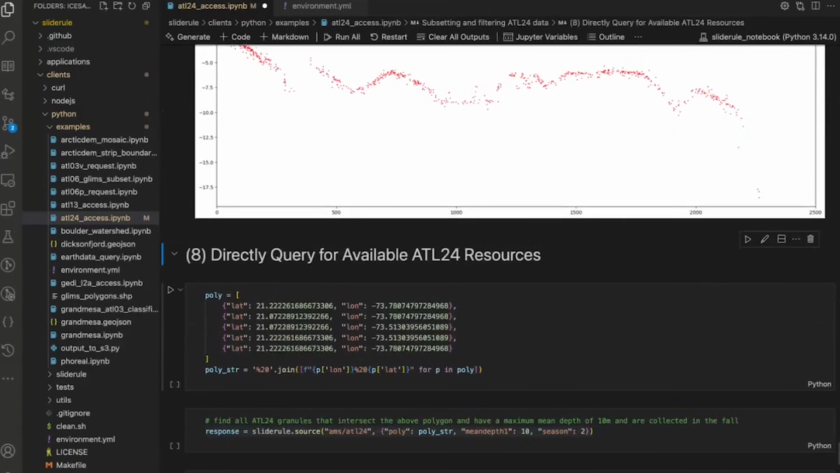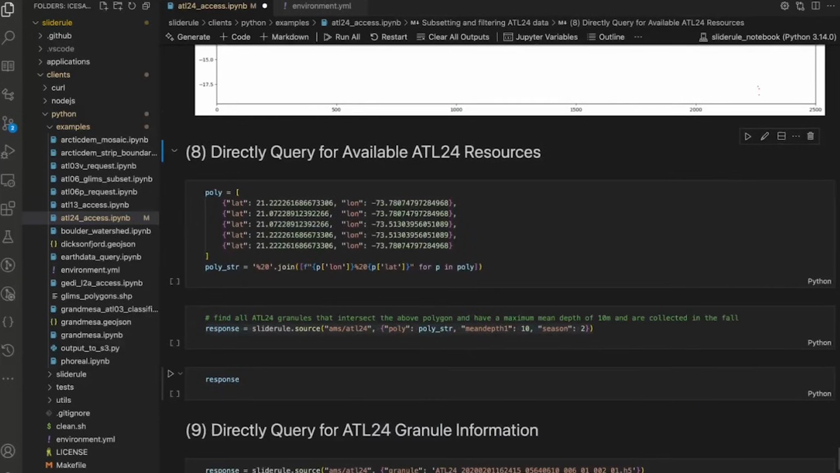Now, lastly, an exciting feature that we've just added is the ability to directly query for ATL24 resources from the client, just hitting the SlideRule servers. So these are requests that do not use CMR in order to query ATL24 resources, and therefore we expose some additional query parameters. So here is an area of interest.